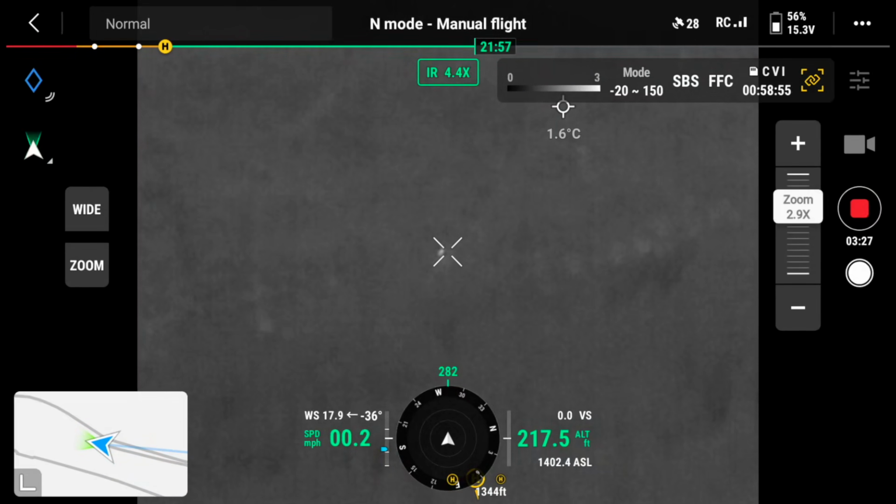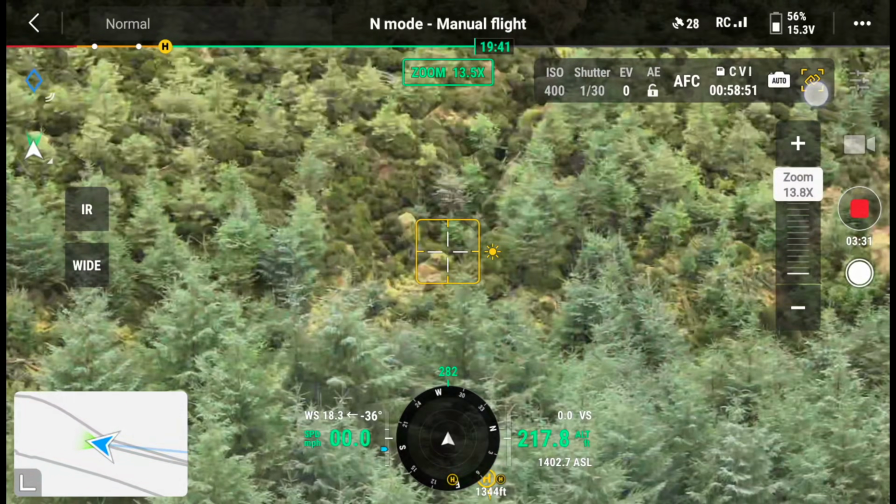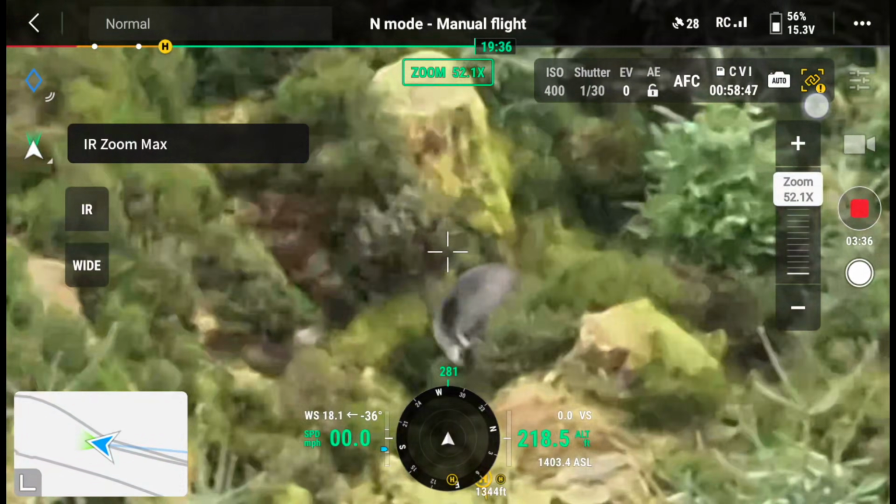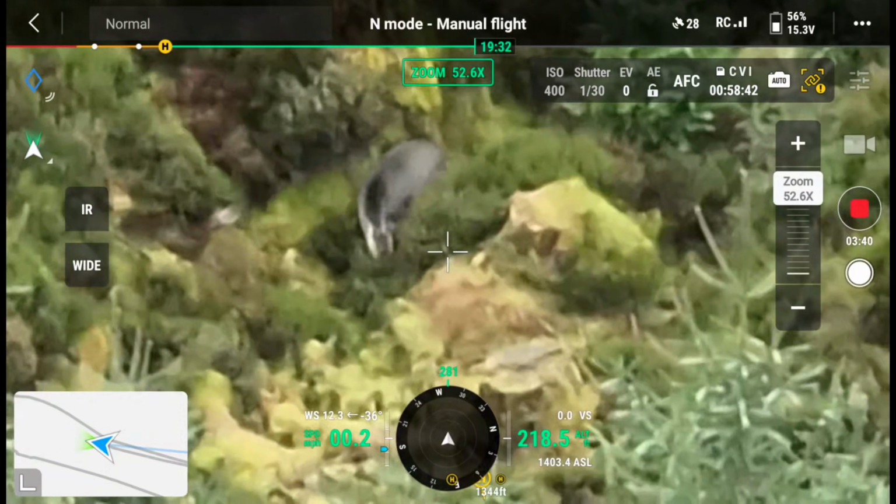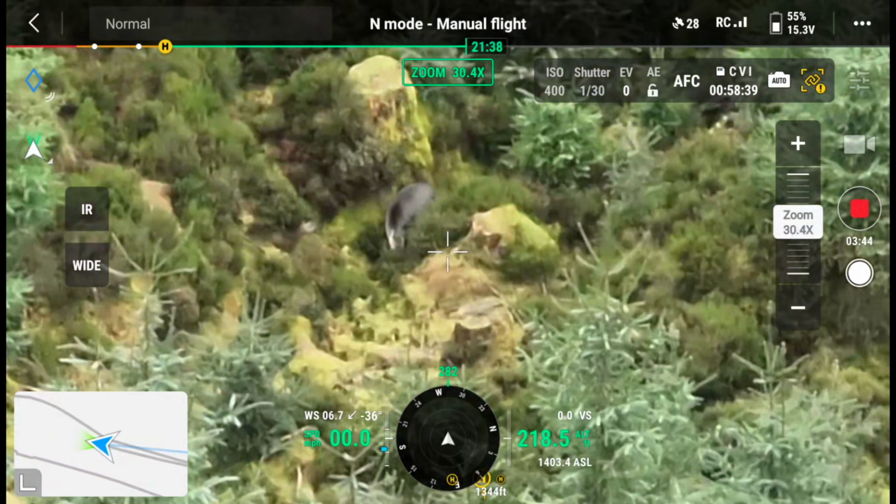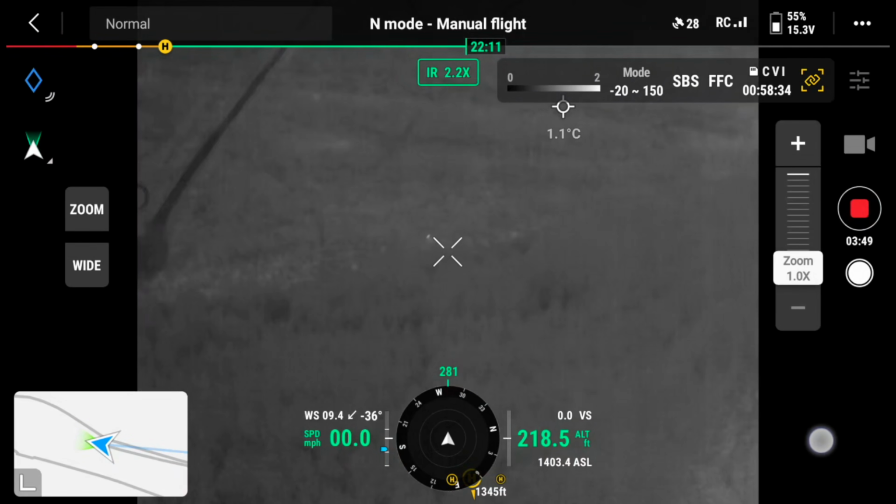Let me pop into the zoom mode and zoom in, and let's see what this could be. Yeah, that's actually a deer. In Gortin Glens there are loads of deer around, so it has picked that up from quite far away. Let me zoom back out here.